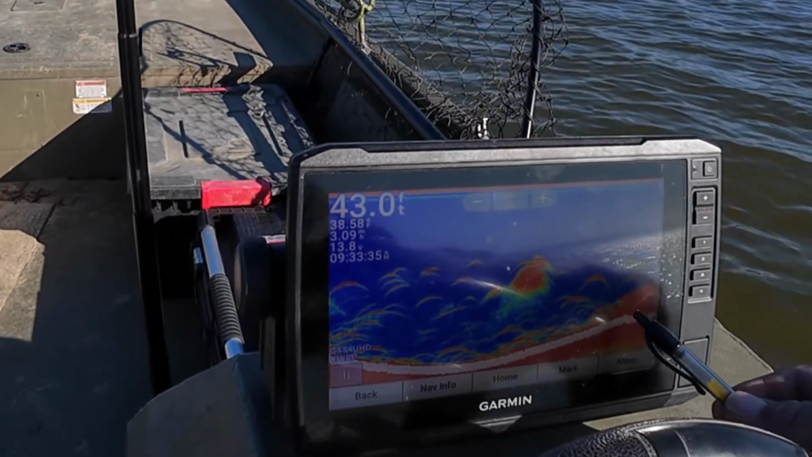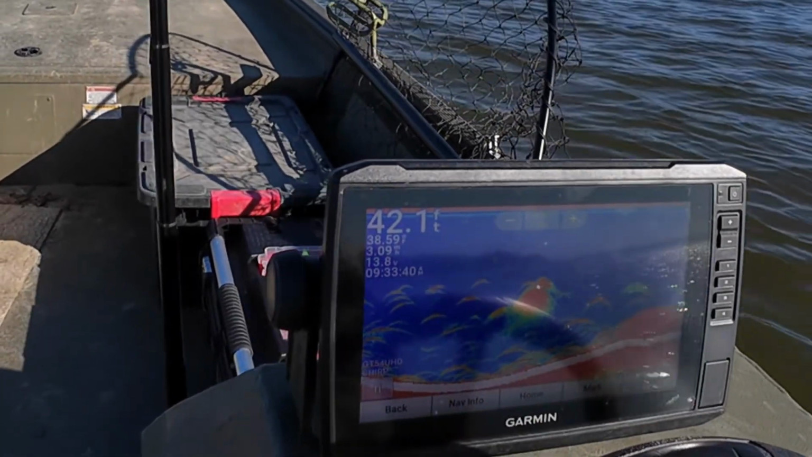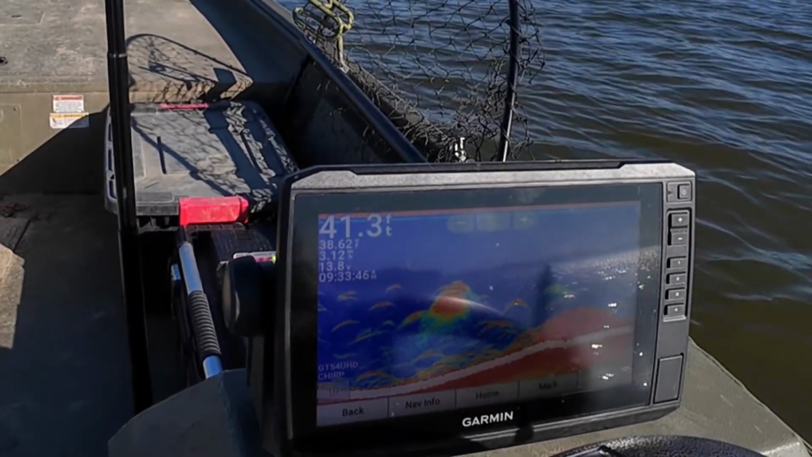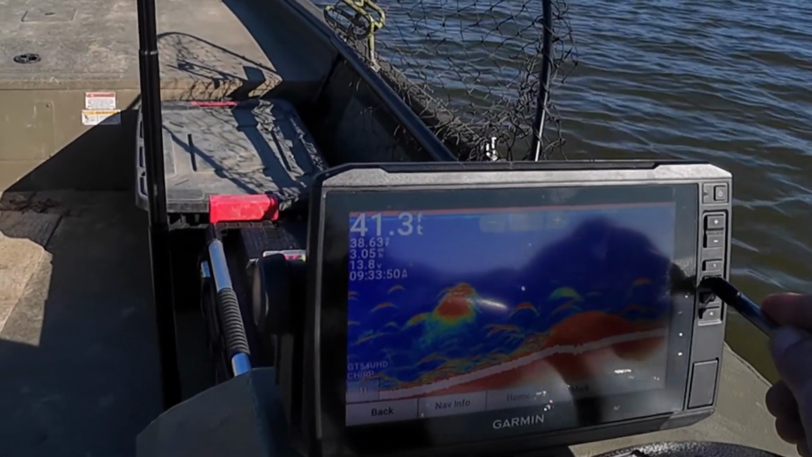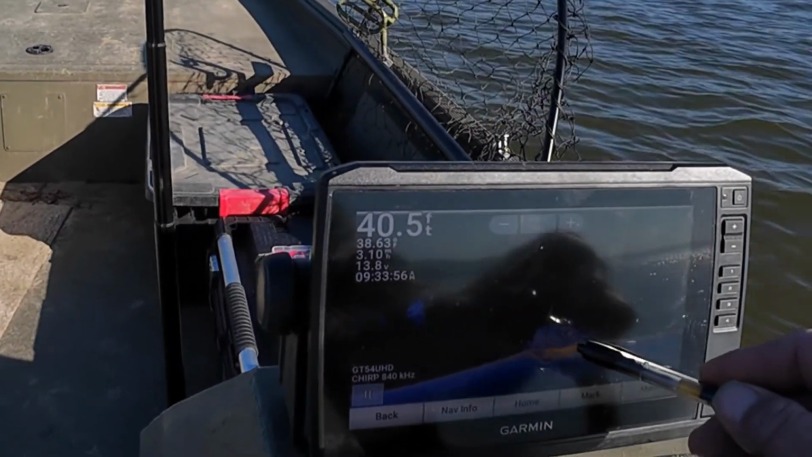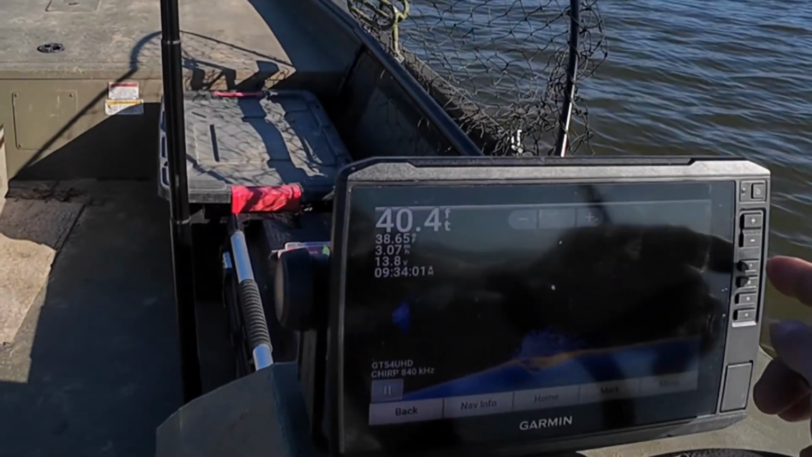And look at these. This is a big old pile of shad right here. They get in there and they kill that stuff, run through it and kill it, and then them catfish lay below it. I'm gonna switch her over to down scan. See, that is just, them's bigger shad and them's littler shad right there. That's just a big old ball of shad.